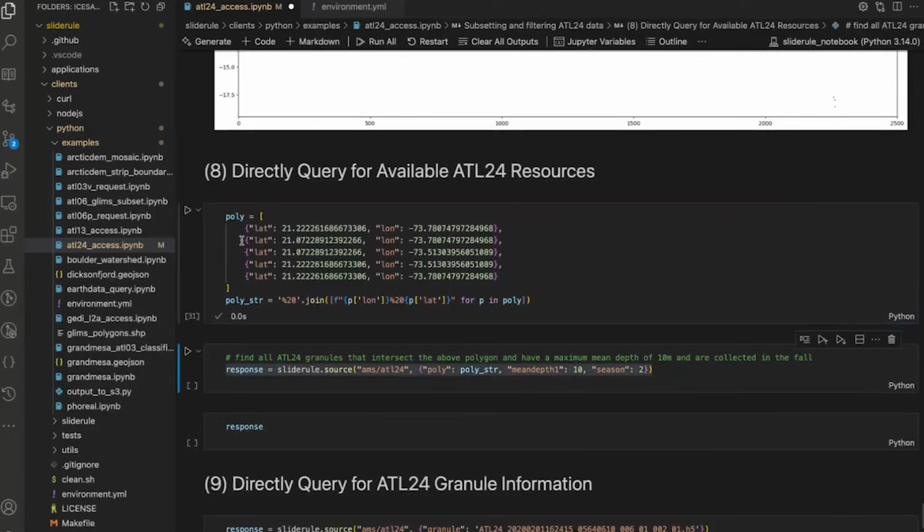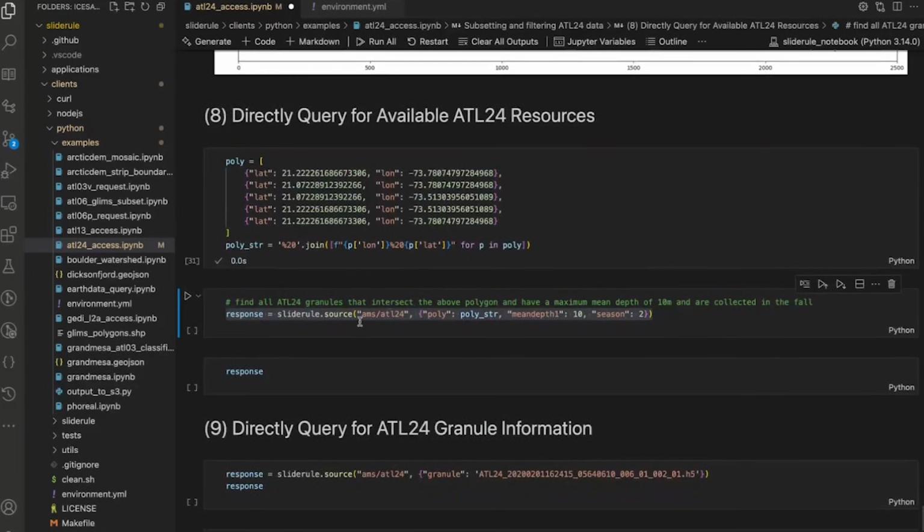I'm going to build a polygon string from that. And now I'm going to make a request for ATL24 granules with this polygon. And I'm going to say, I want to have a maximum mean depth of 10 meters. So nothing should have a mean depth of greater than 10 meters. So only mean depths for granules less than 10 meters.